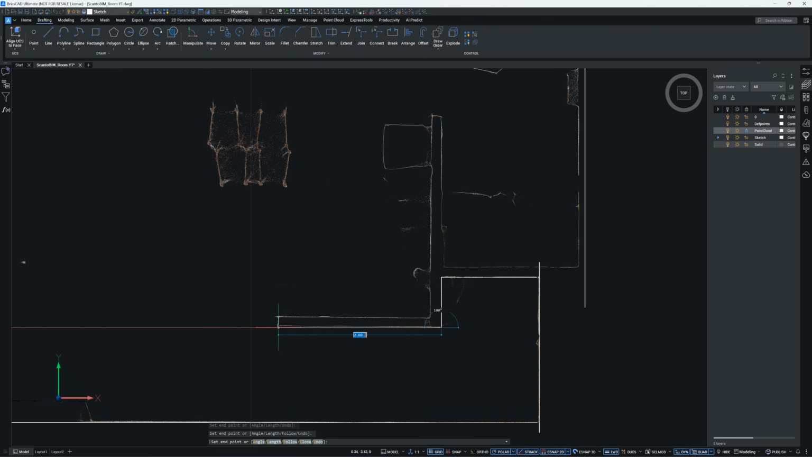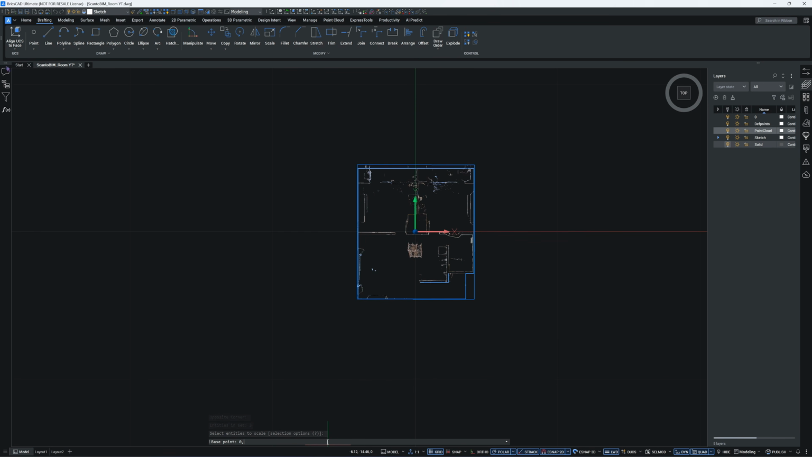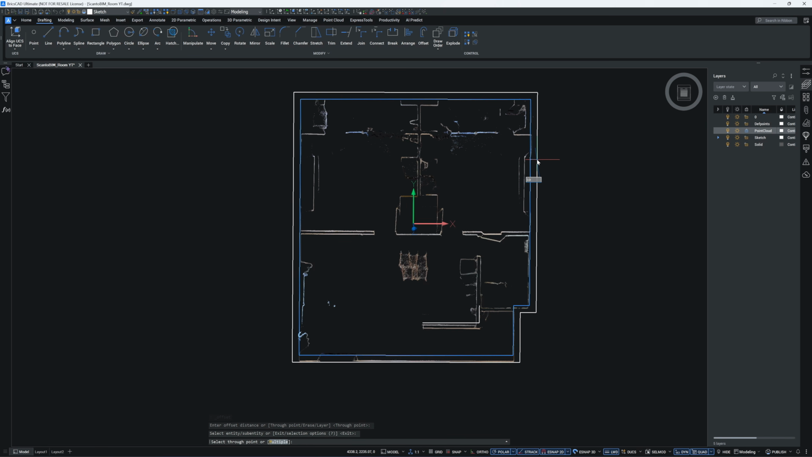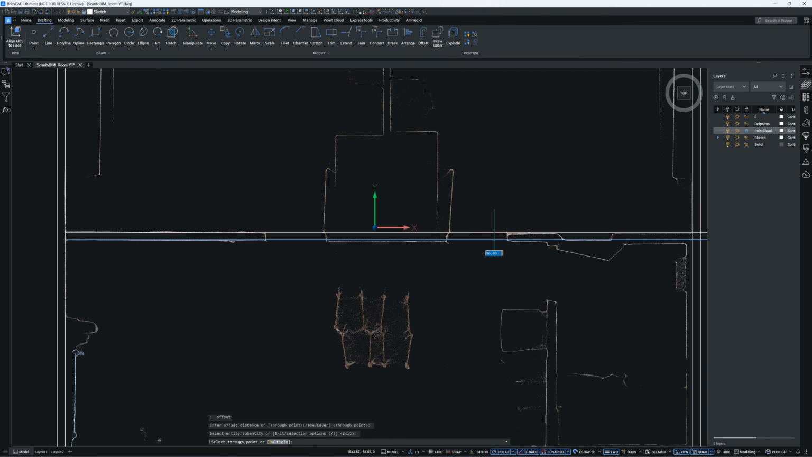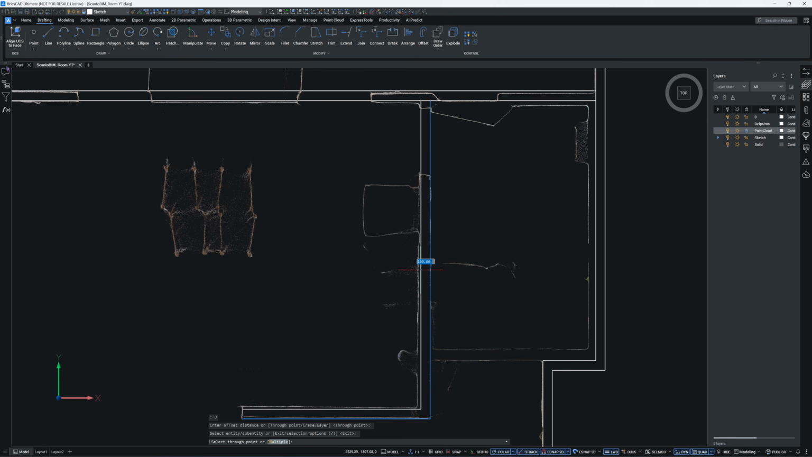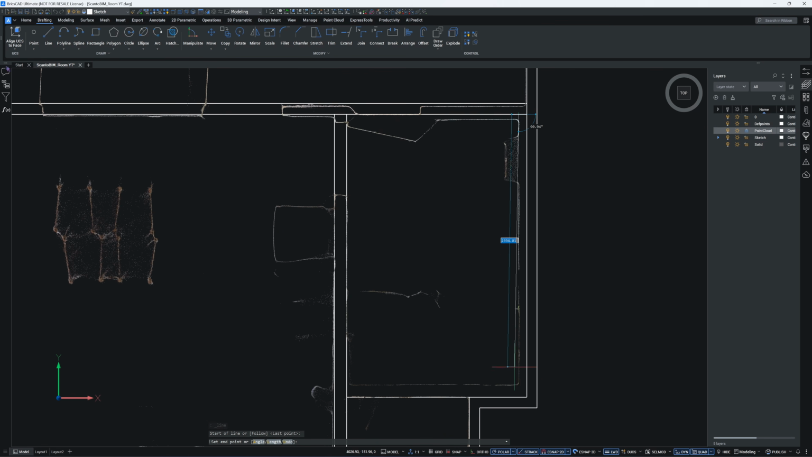The point cloud is in meters, so I need to scale it by 1000 to work in millimeters. But if you prefer to work in meters, there is no need to scale. In BricsCAD, when tracing the internal walls, just ignore the openings. We will cut those out later using the push-pull command.